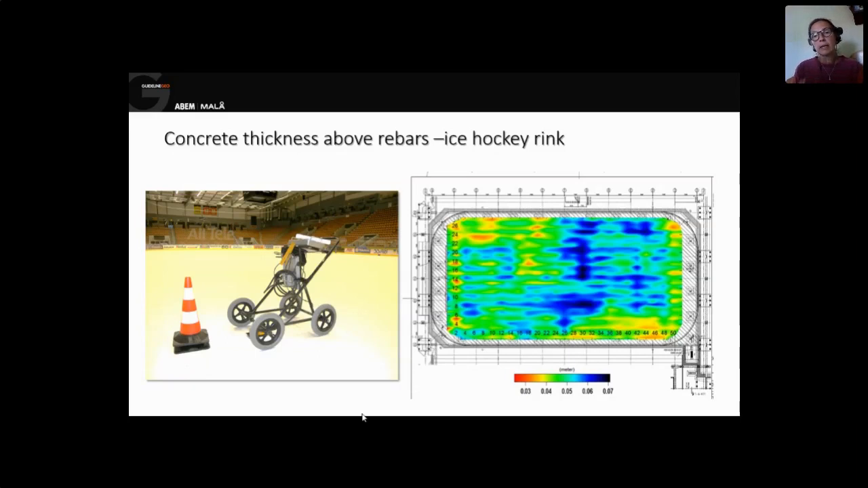And the color scale on the right shows you the amount of concrete. So in the red spots, you can't take away any concrete because the rebars are too close. And in the blue spots, that's okay because there the rebars are deeper down. So it's also measured in dense parallel profiles and treated like a 3D volume when presenting the results.